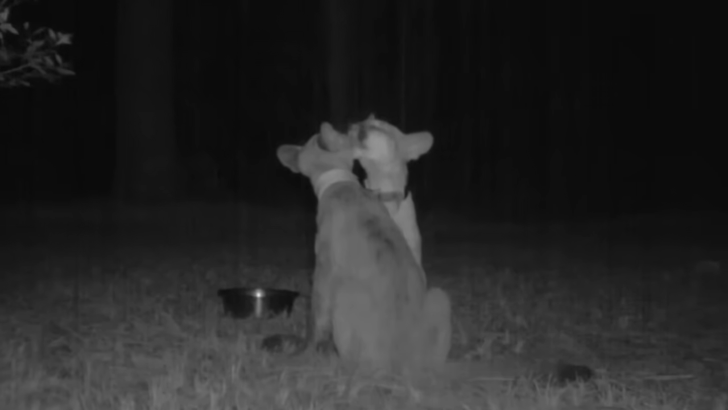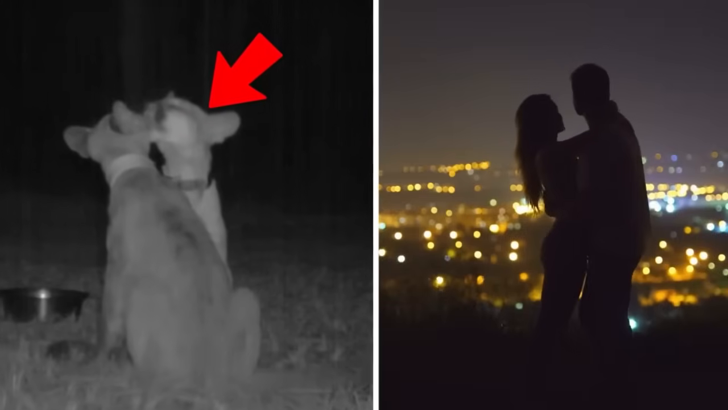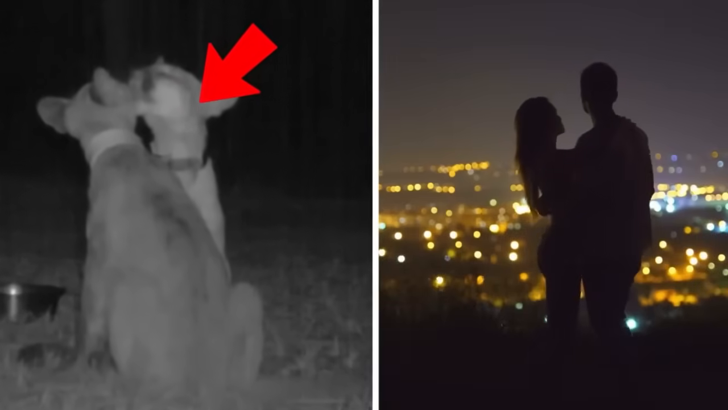Well, apparently, they like to meet up with their significant others and have a romantic encounter under the stars. Just ask these two, who are seemingly kissing like teenagers in love.